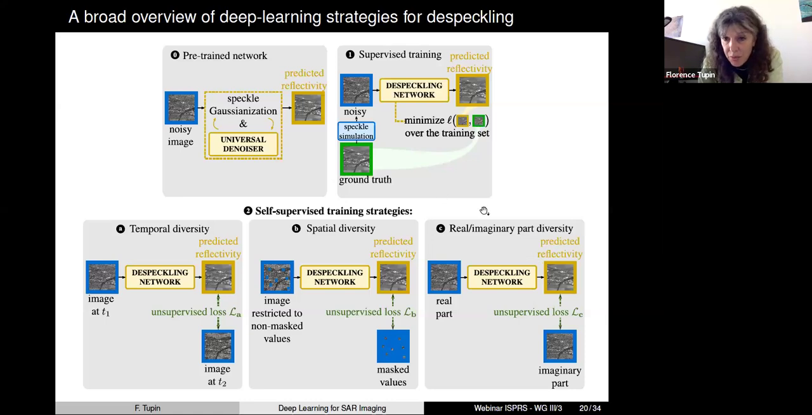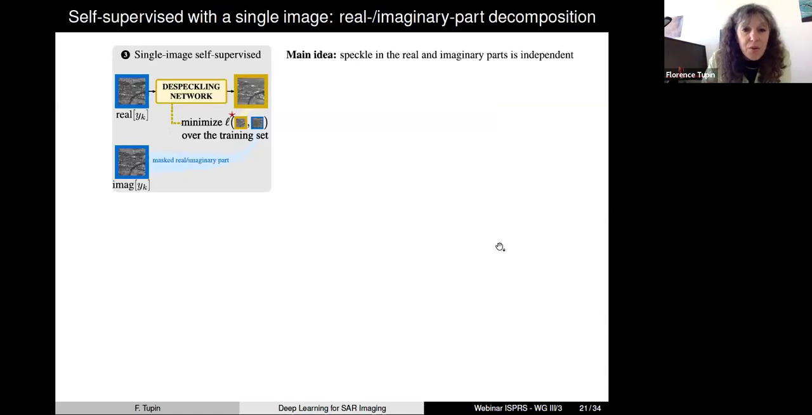So what I would like to present here is another strategy, which is very nice because it's very simple. It's just to take the SAR image and split it in two parts, a real part and an imaginary part, using the complex value of each pixel. So what do you do in this situation? You have a complex number. You take the real part and you put it as input to the network to try to do some prediction of the reflectivity value that you are interested in.